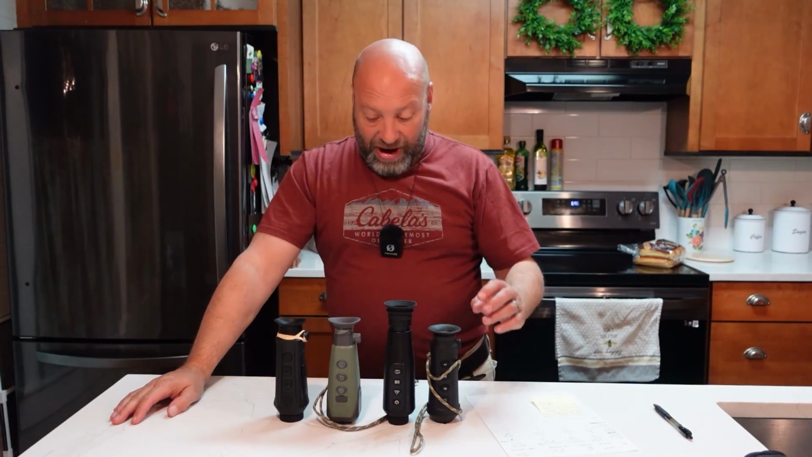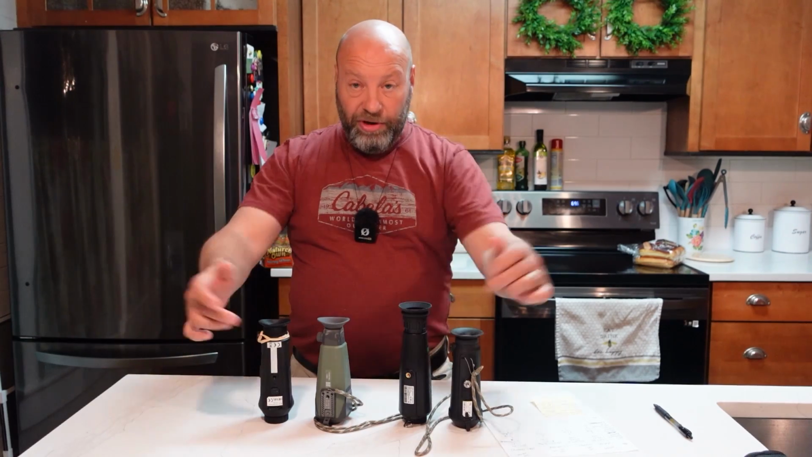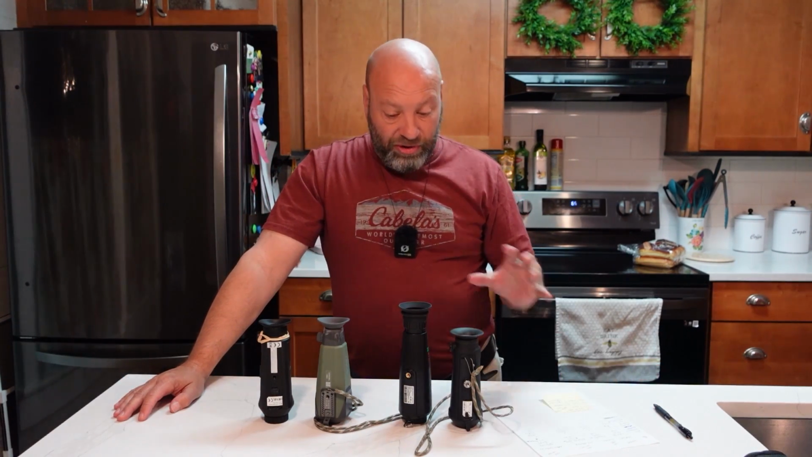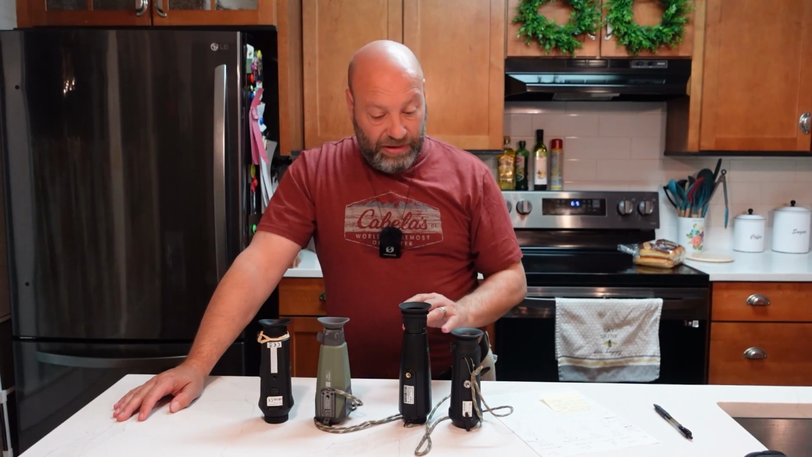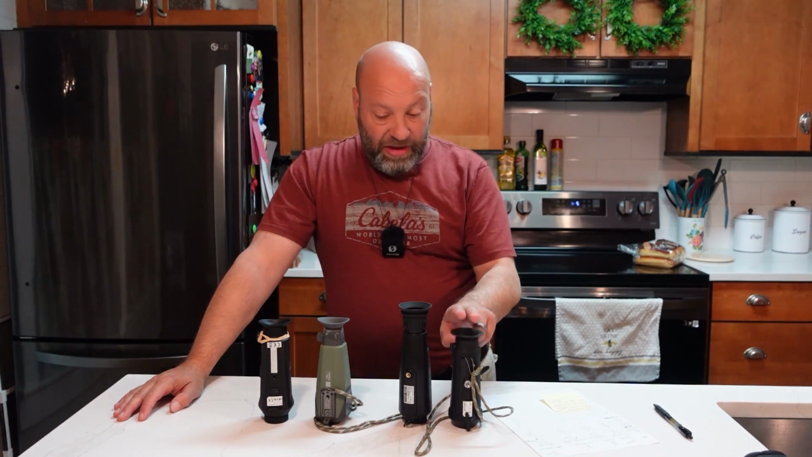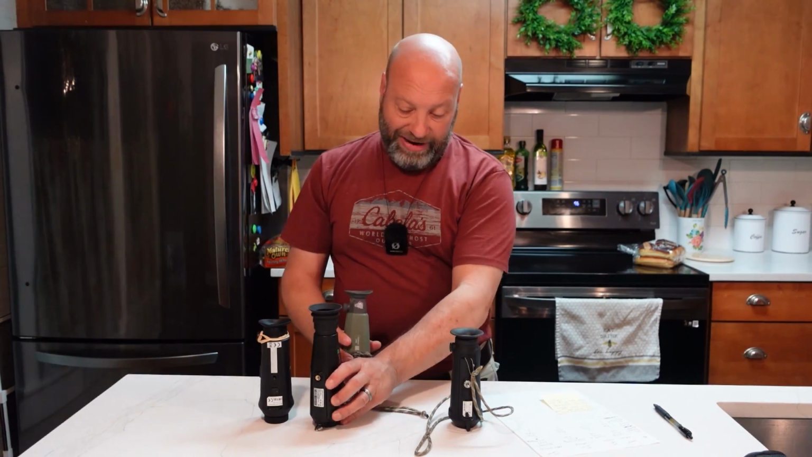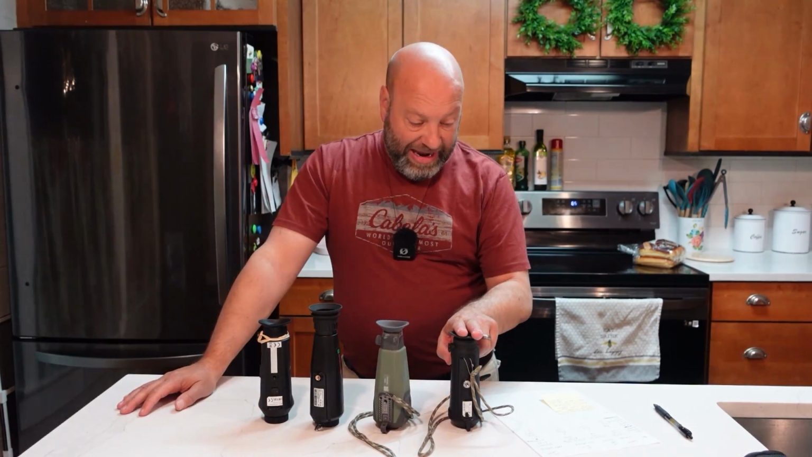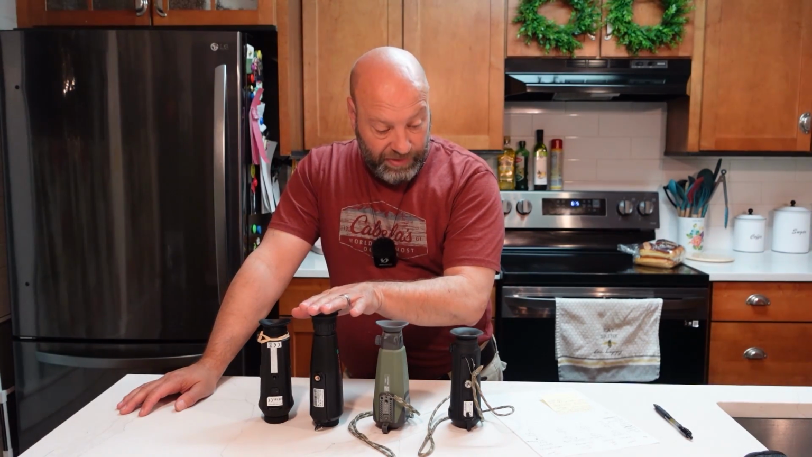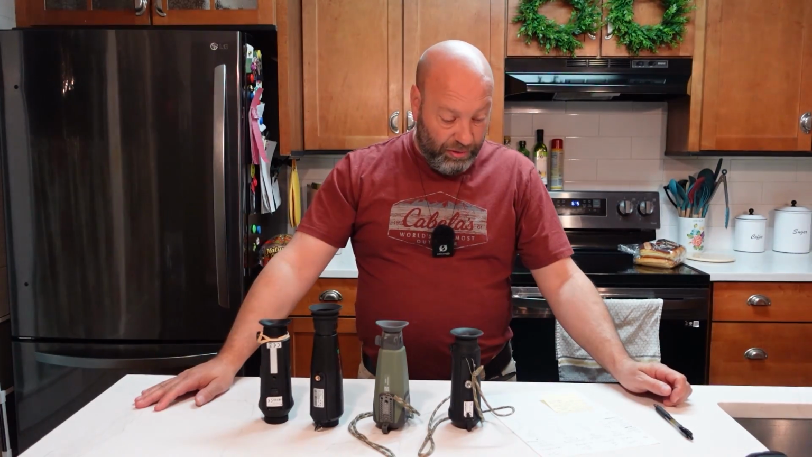They all have tripod sockets. Every one of them has a tripod socket in the bottom where you can mount them on a tripod, cakewalk easy. Storage-wise, internal storage for your photos and videos is pretty interesting in here. This one comes in at 8 gigs, 32 gigs here, 32 gigs here, and then when we get here, we're at 16 gigs. So 8 and 16, both these are 32s.